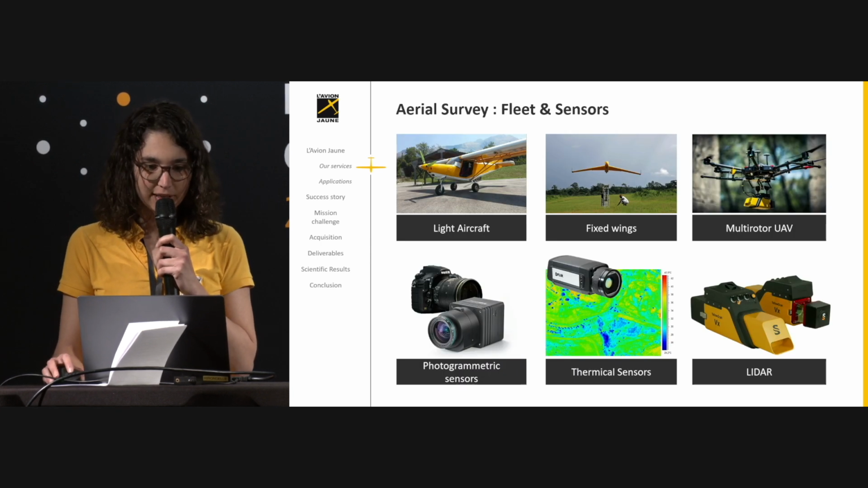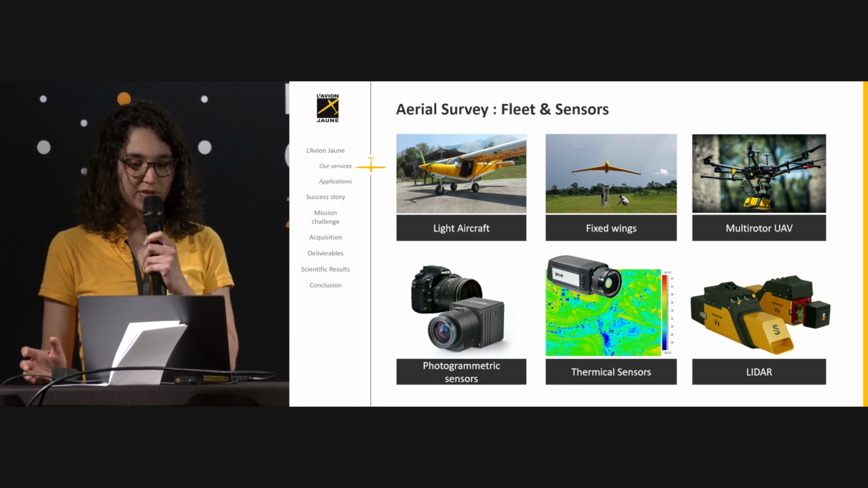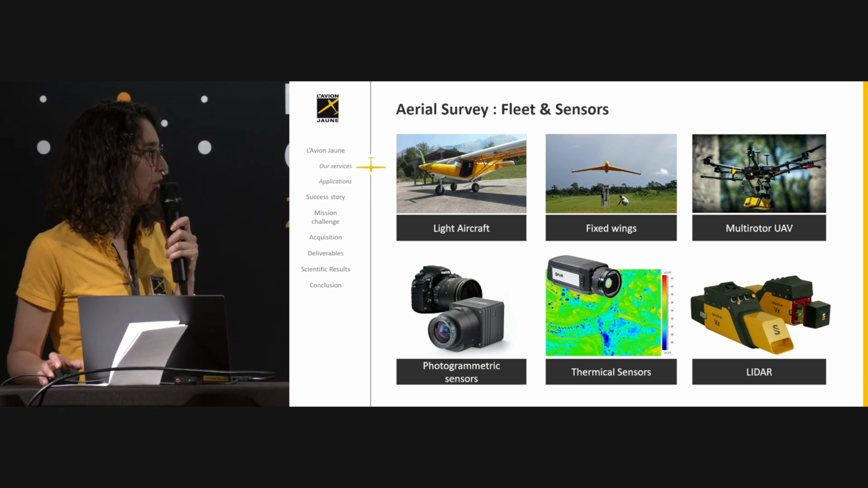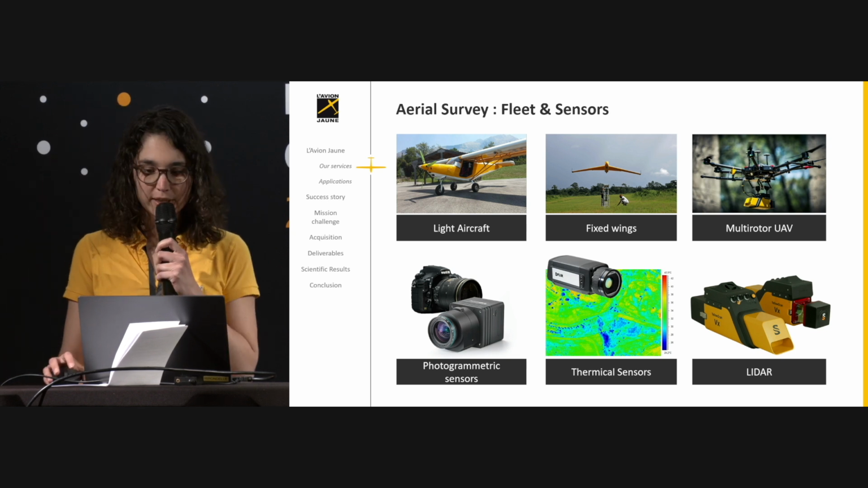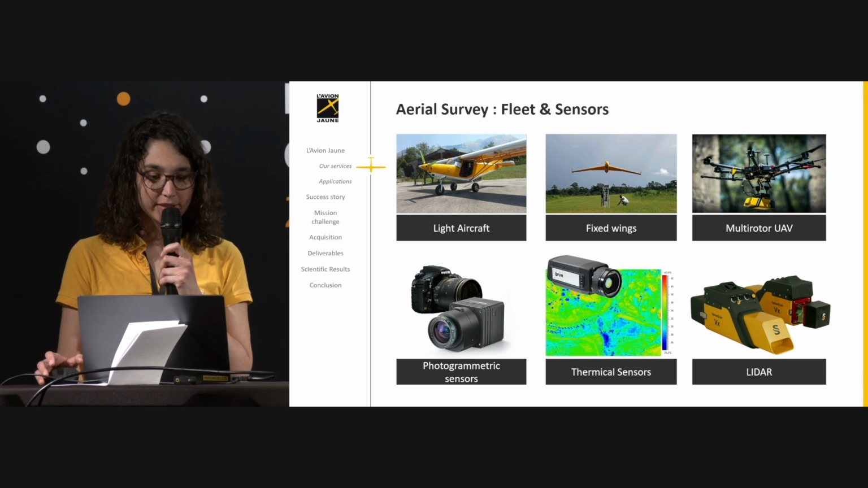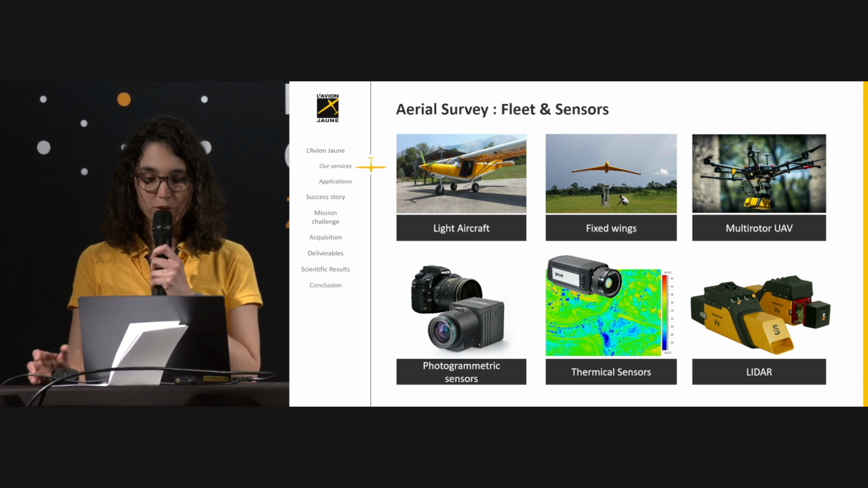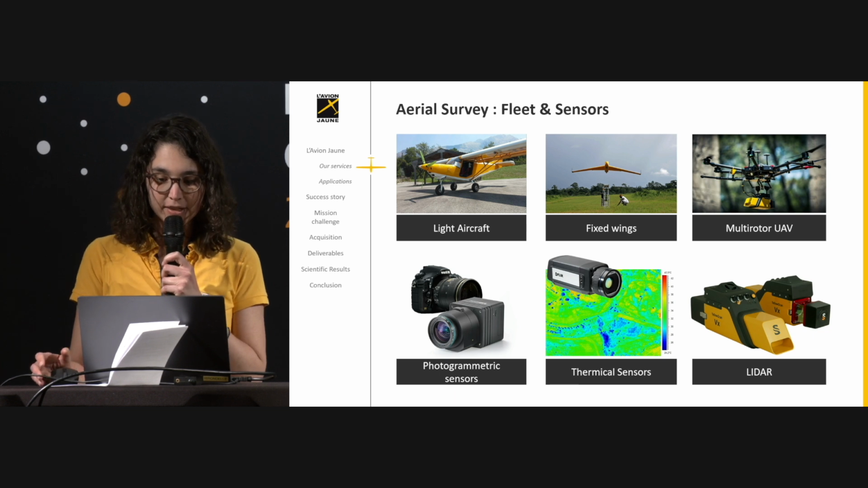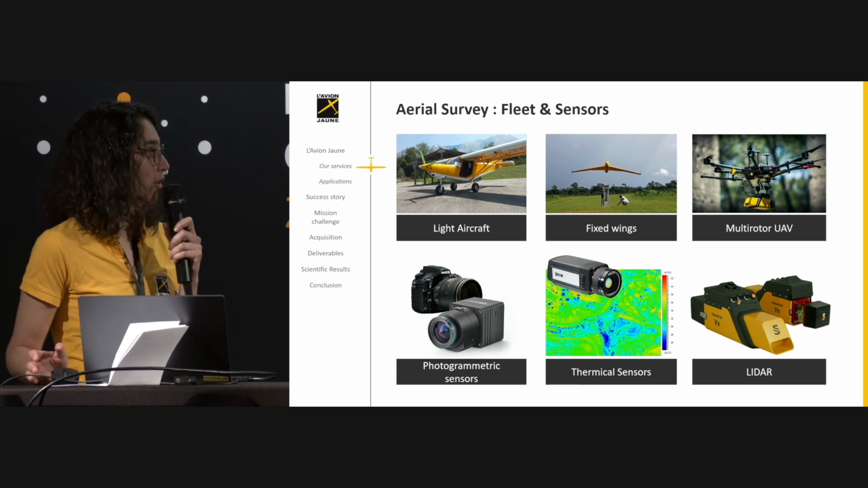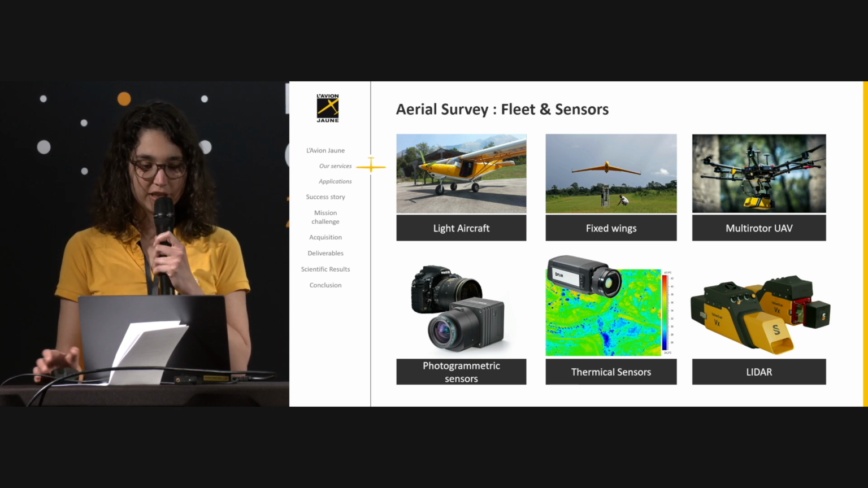So this is our fleet of vectors. We work with various vectors and sensors. We have a light aircraft, some fixed wings and multi-rotor UAVs. We have professional cameras for photogrammetry. We have thermal sensors, and we use LiDAR scanners. So depending on our client demand, we choose the best combination of vector and sensors.